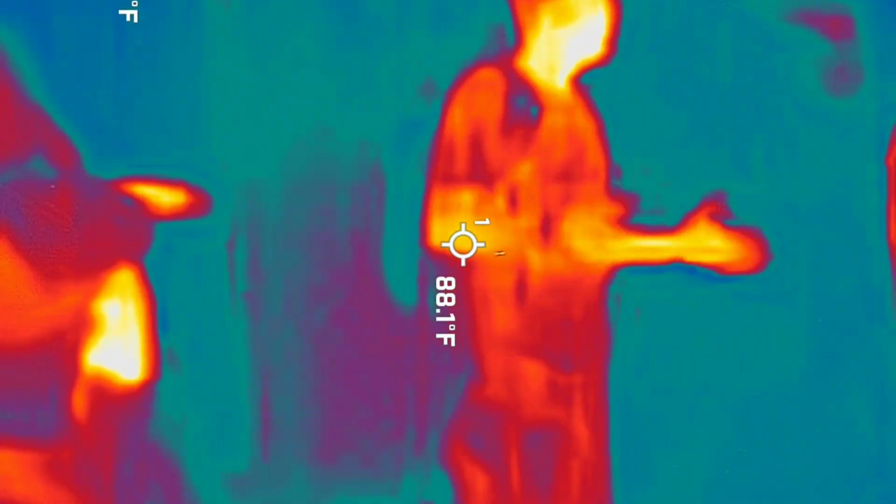Which, by the way, before that air conditioner kicked on, this is how quiet it always is down here, even on a busy Saturday afternoon. Don't know how or why. Kind of creepy, but again, most picturesque place I think we have in Charleston.